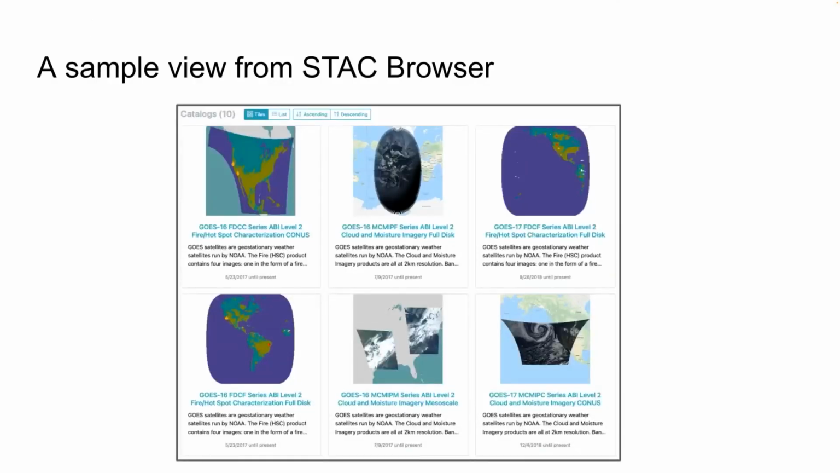And from that, you have a STAC catalog and you have the original Earth Engine catalog that most of our users use up till now. You have the best of both worlds.